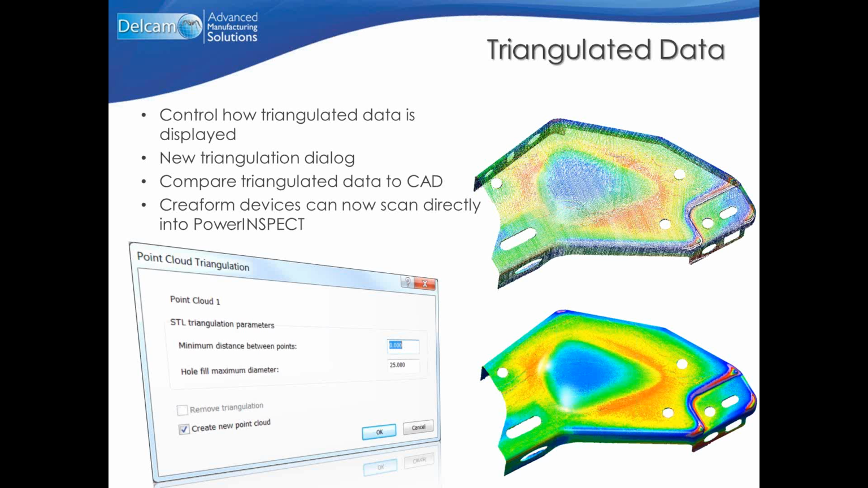We can also see from this slide that there is a dialog that gives us more control over the point cloud triangulation. So if we want to set a parameter for the minimum distance between points, or the hole fill maximum diameter, or whether we want to create a new point cloud or edit the existing one, we just need to check that box. So with this new feature, PowerINSPECT is becoming more and more versatile, offering more and more options for any kind of scenario.